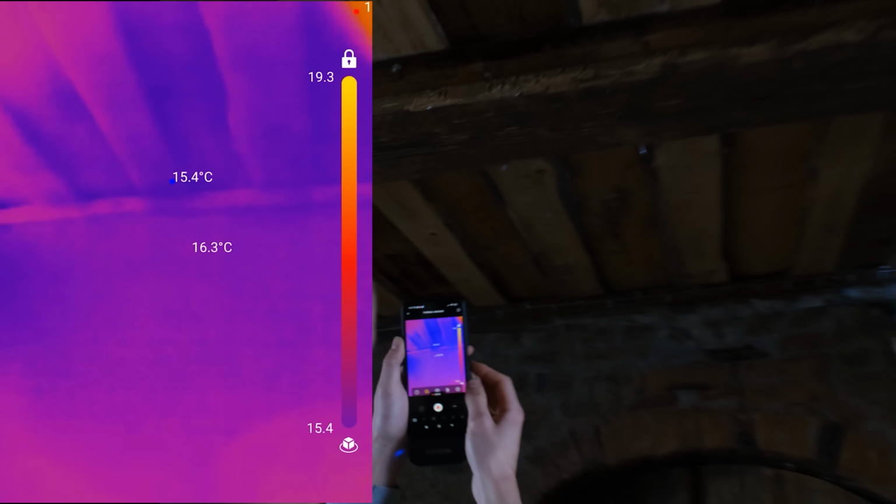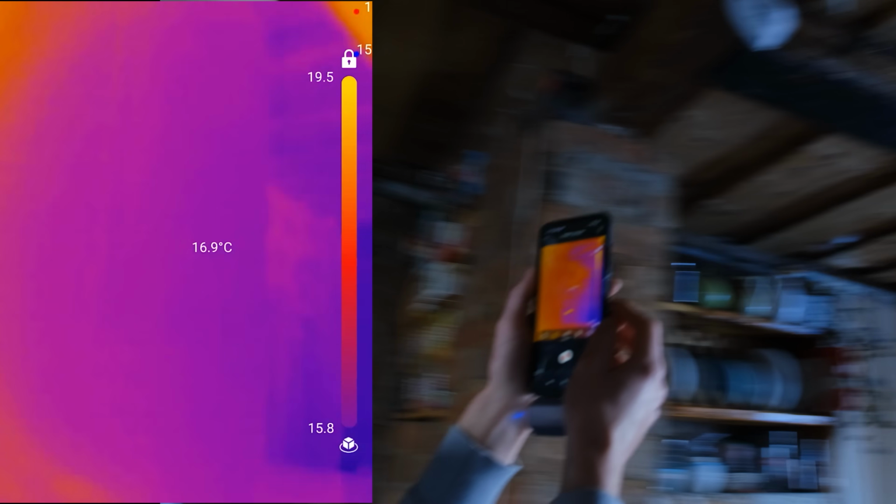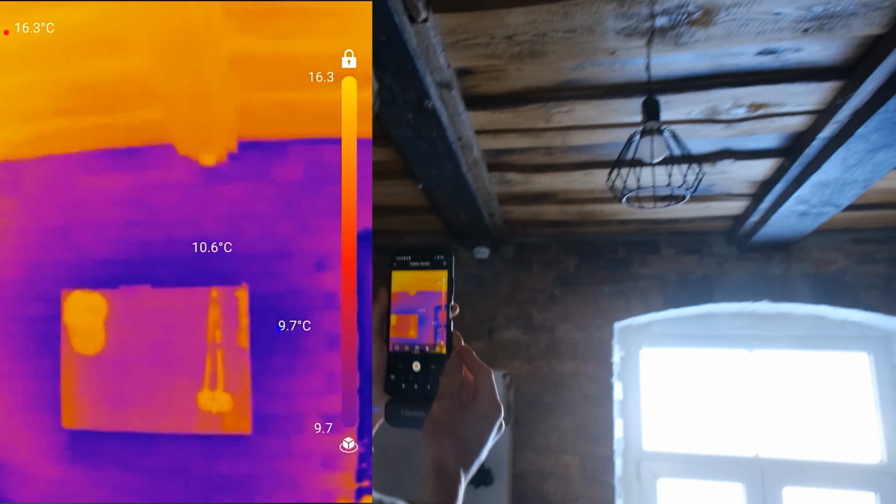Up there's no heat loss. Look at that. Stable temperatures. That's what you want to see. You don't want to see any spots. It's so funny to see everything in this way.